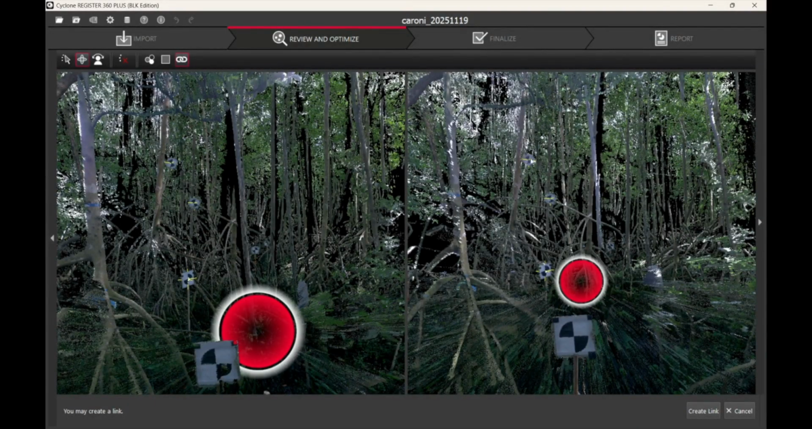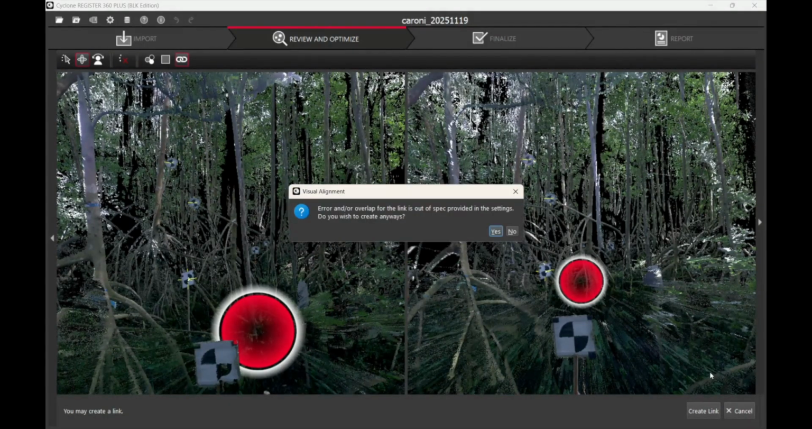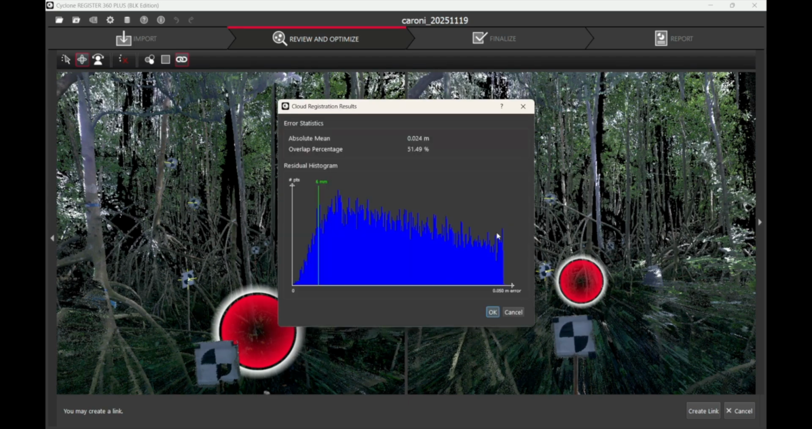So here we have 3 pairs of targets, and so we now can say create link. The link that we're creating here is not a very strong one, as we will see shortly. The graph that will be displayed will have most of the points to the right of the green line. This is indicating a relatively poor level of scan combination accuracy. We want most of our points to be to the left of the green line. However, we will accept it because it will position our scan.